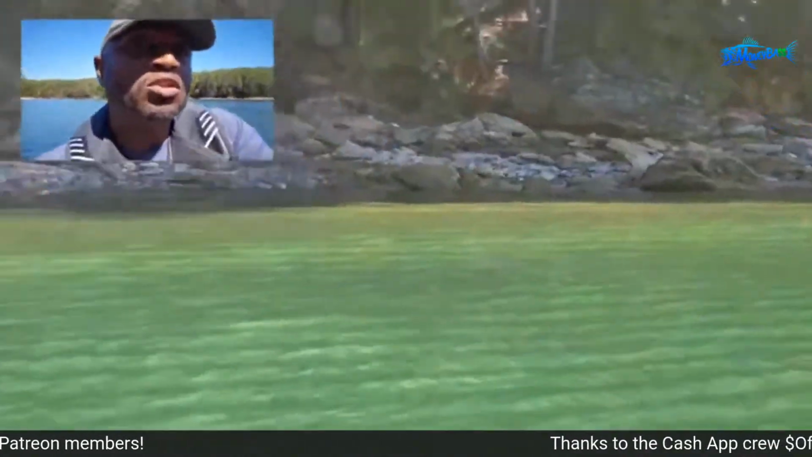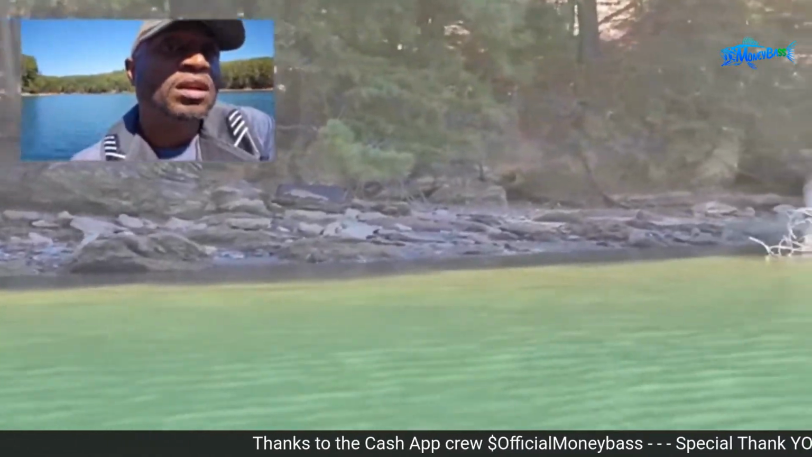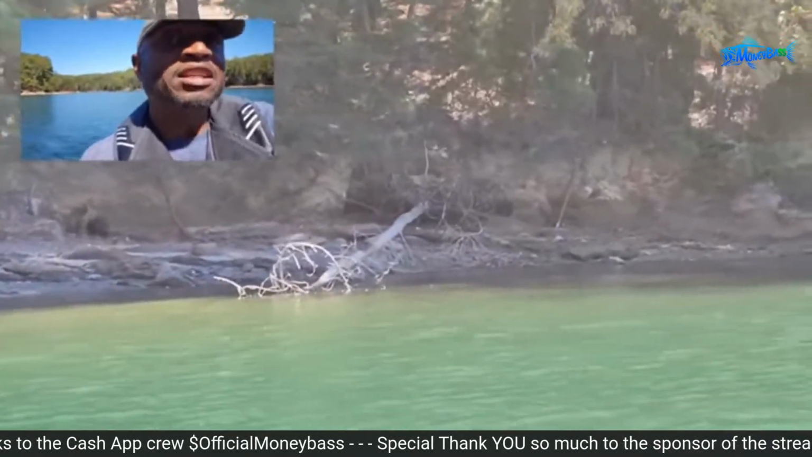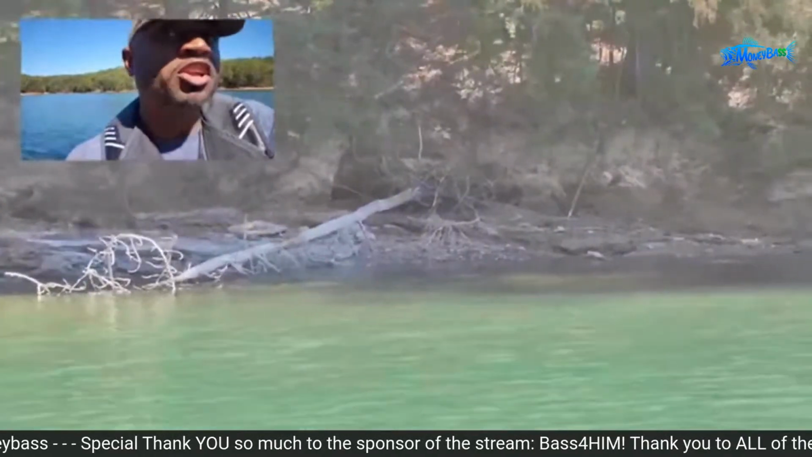So there we go. Let me just zoom back in. Okay, there we go, guys. You can see the rocks right there. There's another laydown. And see, if you take a look at the back of that, that is normally completely under the water. So you would not even see that unless you know how to use your electronics.